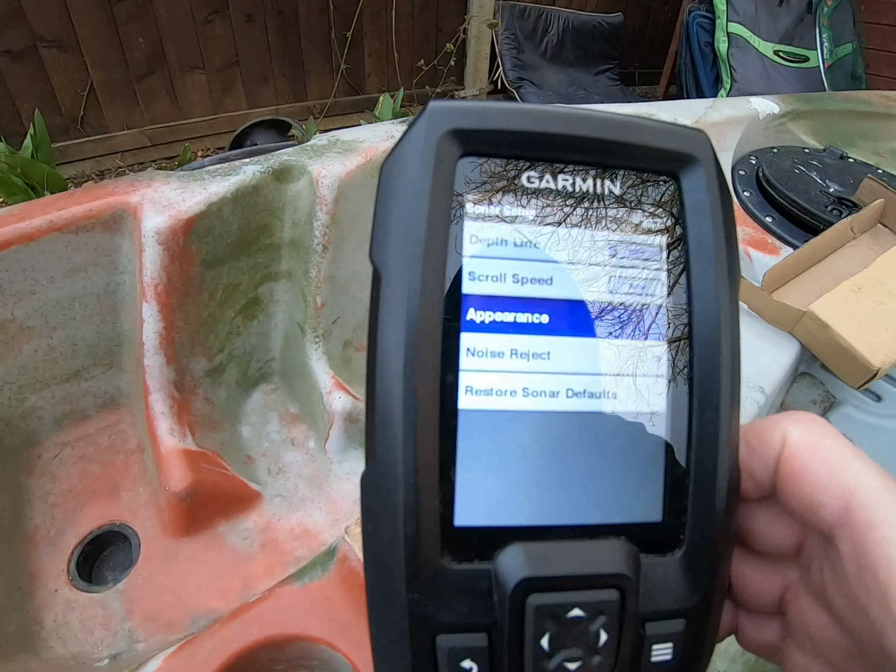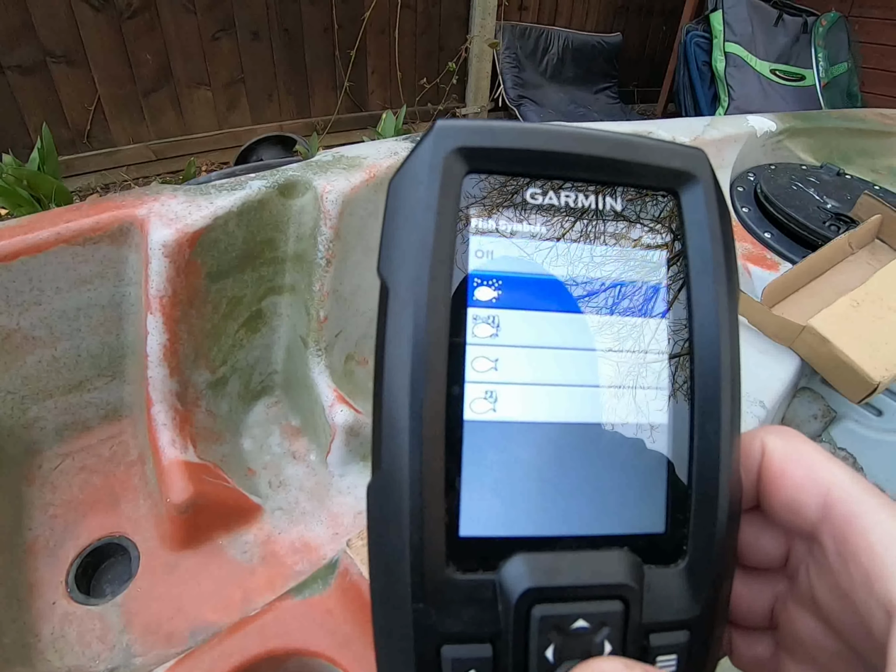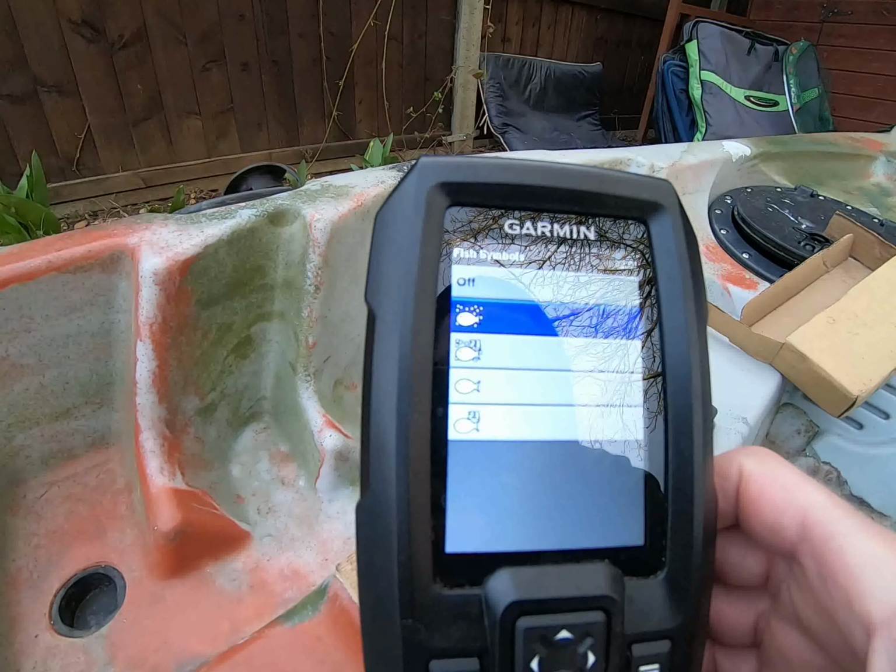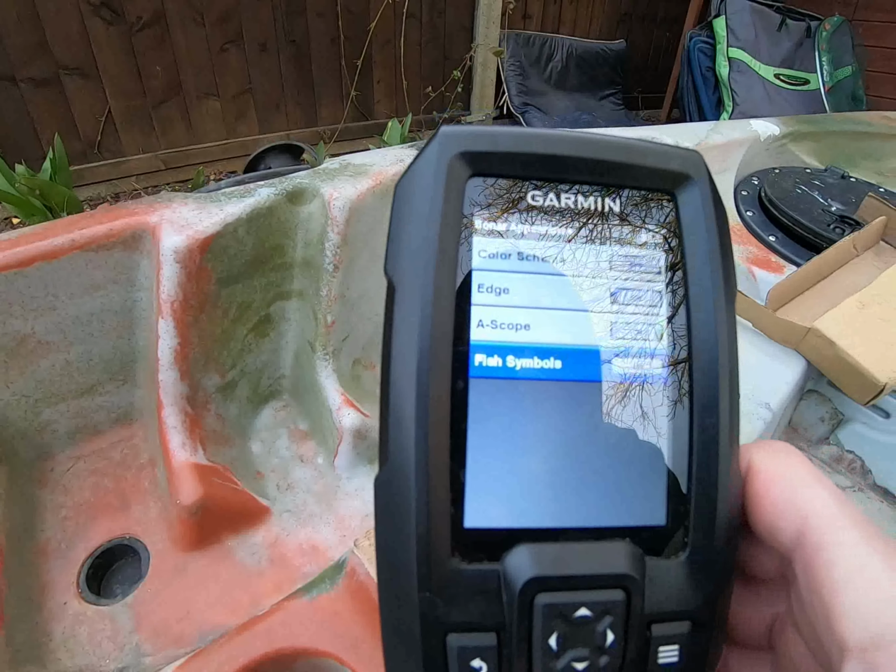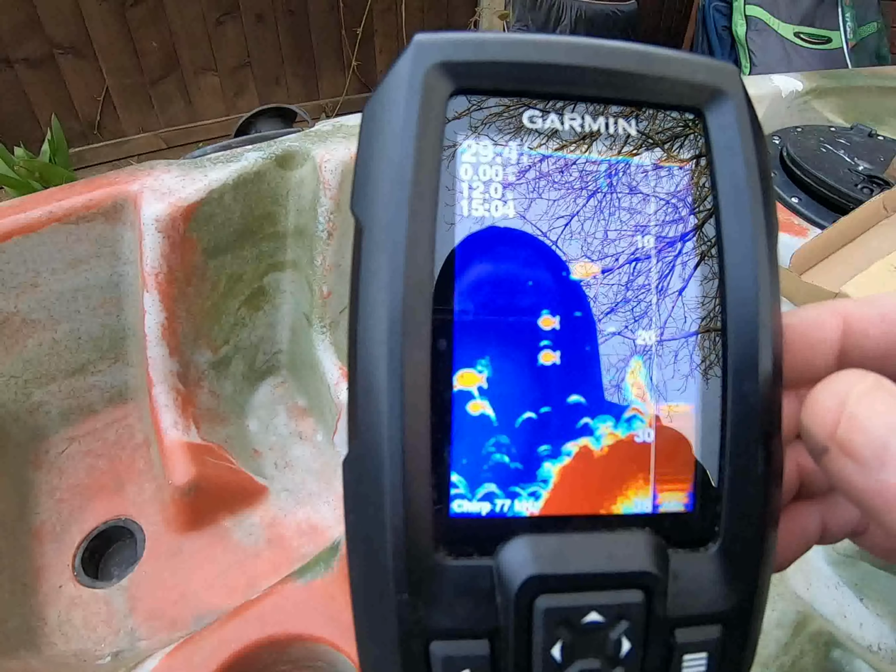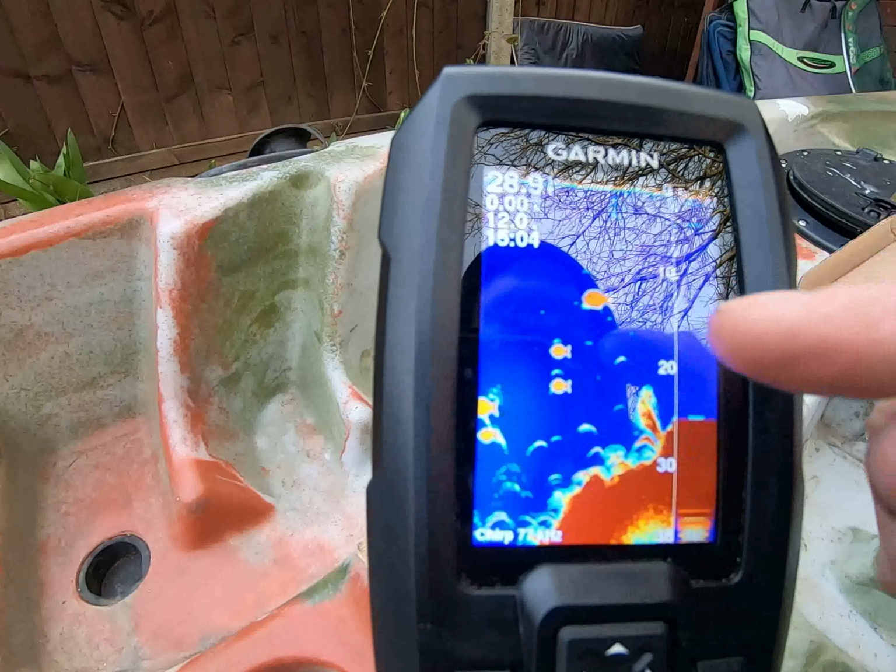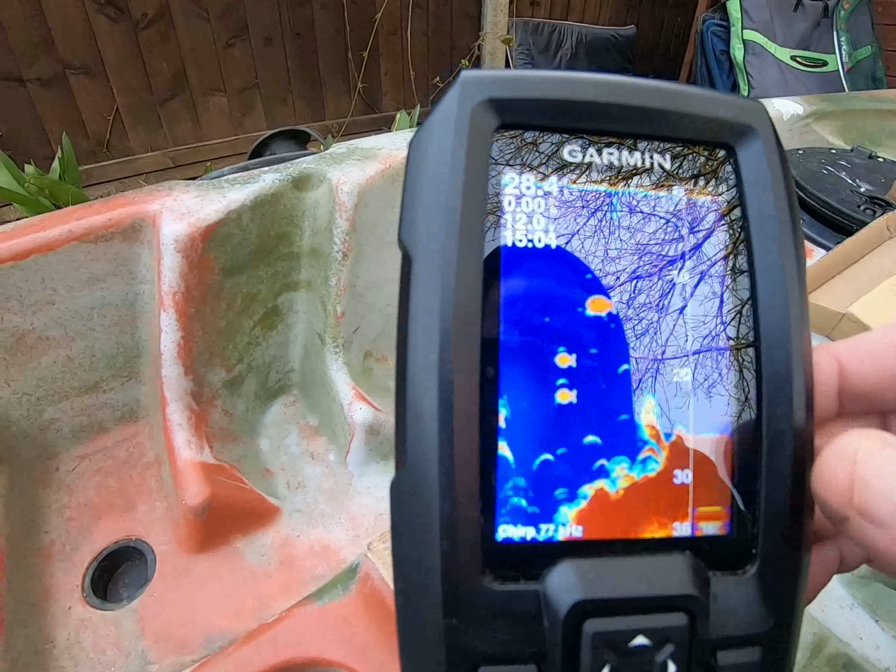Go to appearance, fish symbols, and you can have them on with the arcs as well, so it will show arcs and fish icons. You can also show the depth of those fish if you want, but you can see the depth by this line here anyway, so I don't tend to have that on.